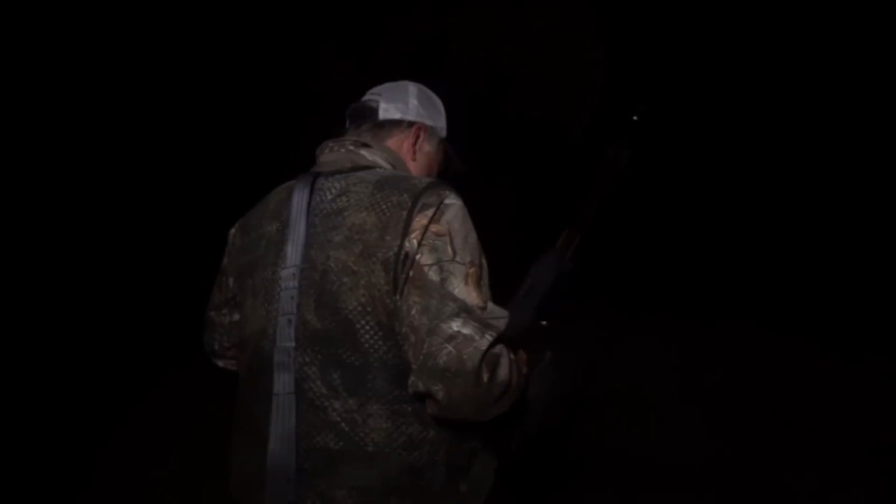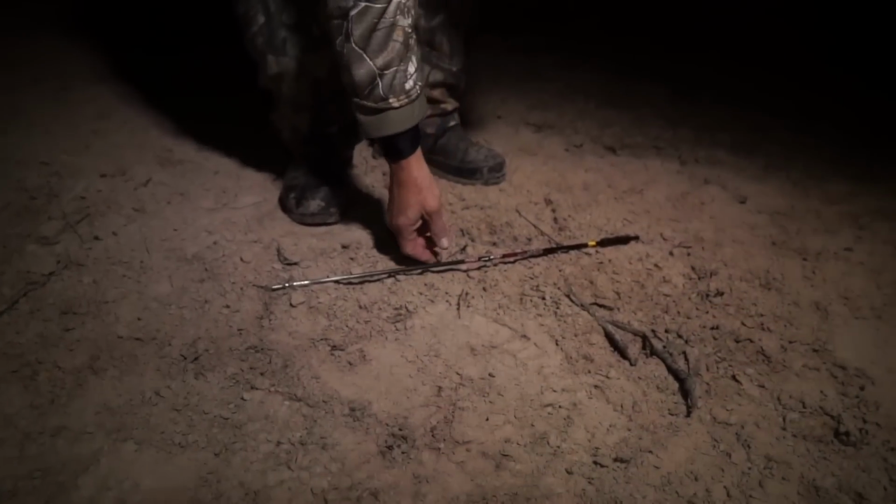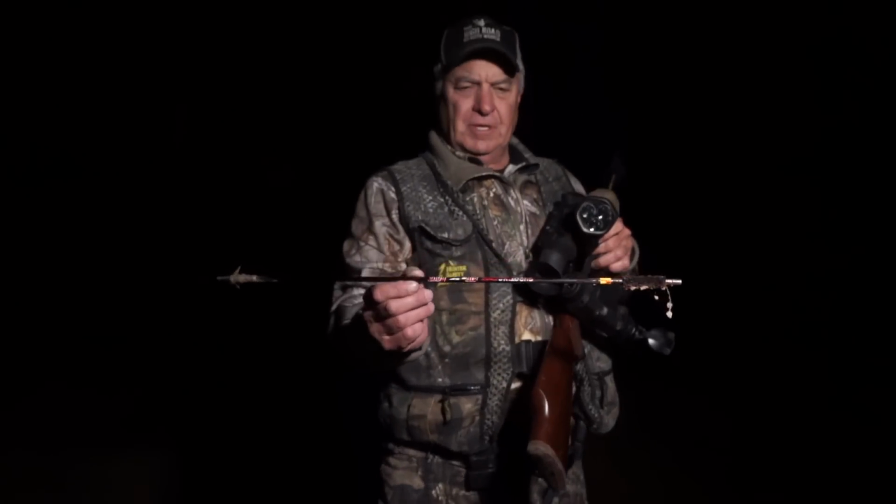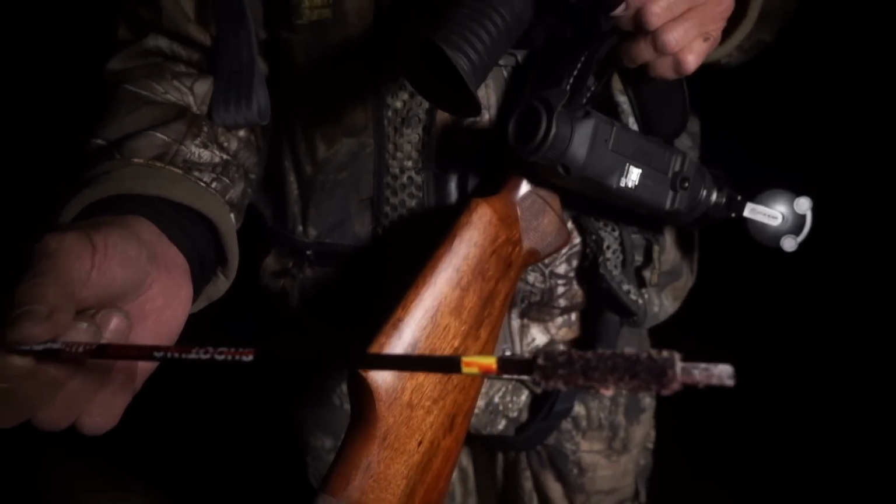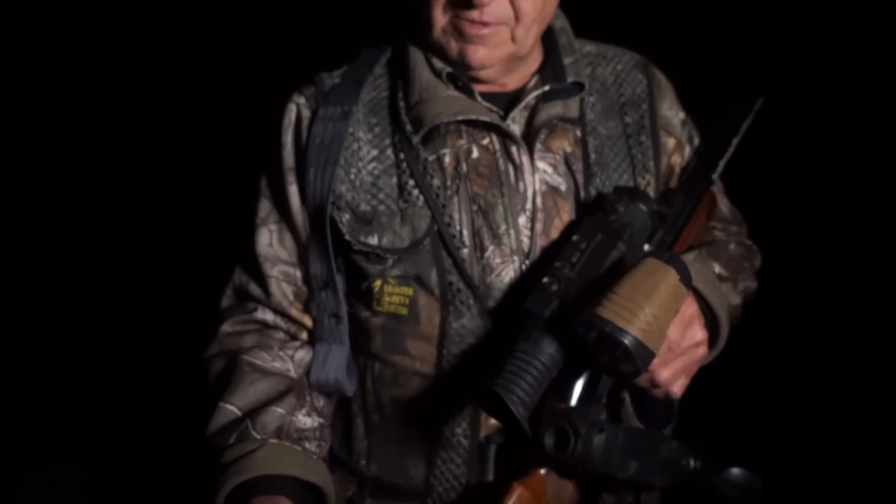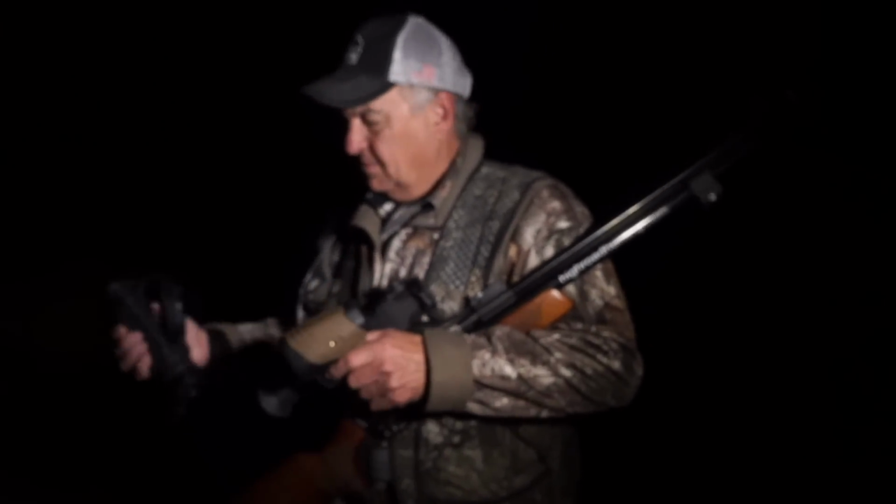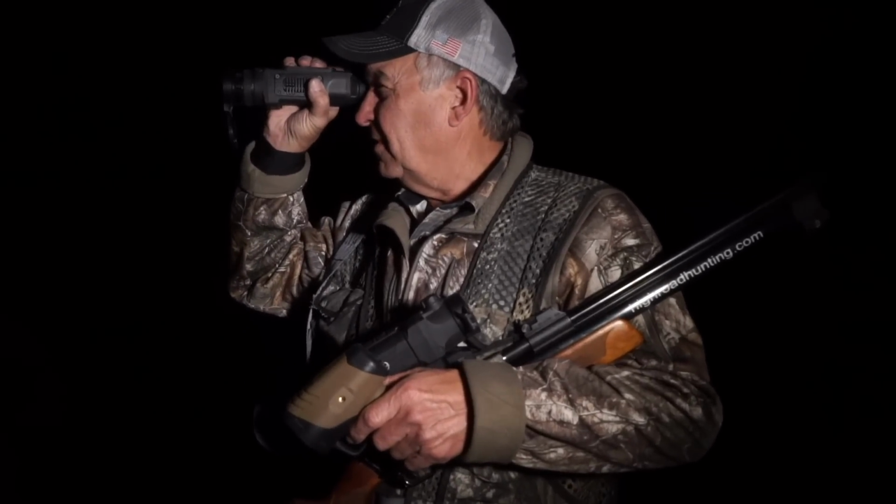You know, one of the things about shooting thermal is the fact that it is tough to determine distance. It really is, but I mean, take a look at that. That's exactly what we want to see right there. It's nice and saturated in blood, and I heard him pile up over here. So, you know, what I'd really like to do is be able to find him using the Pulsar.